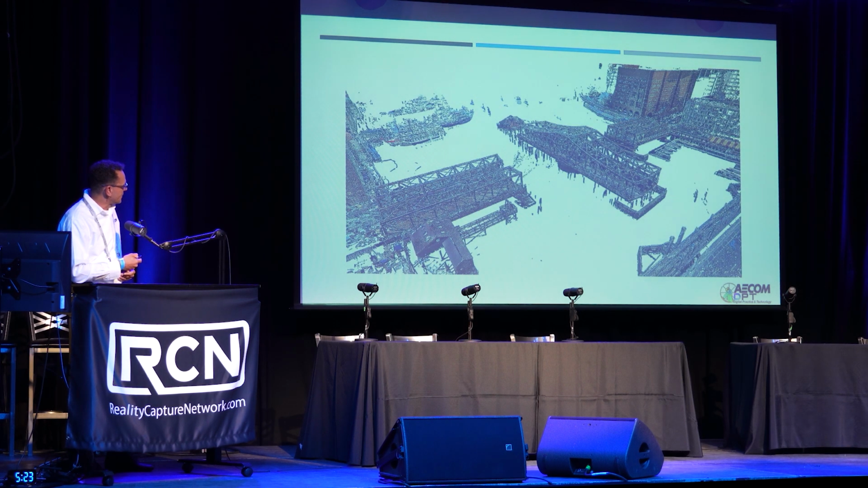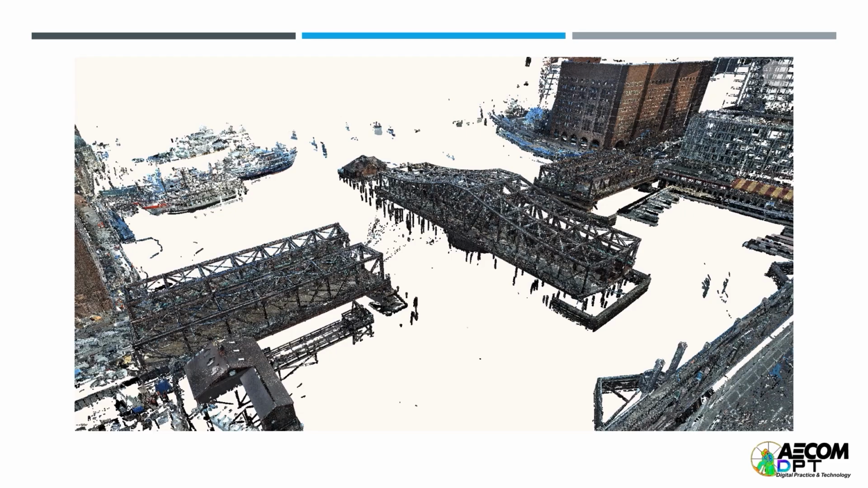Some more imagery. That's the bridge in its fixed position right now. It can't rotate to close to get from one side to the other.